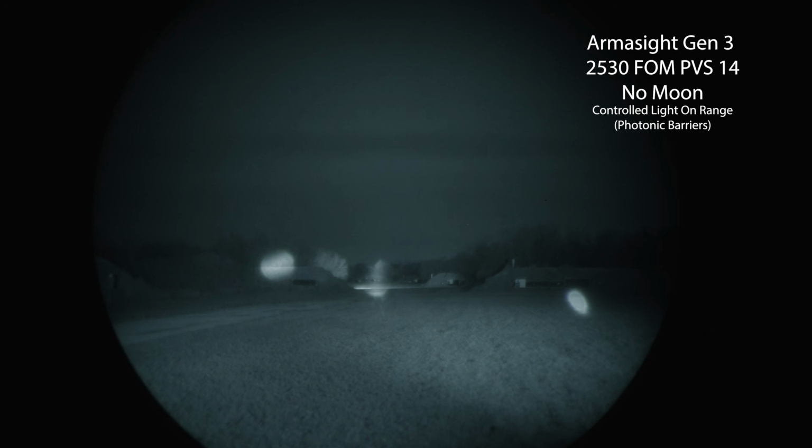And obviously the real PEQ 15 and the big PEQ 15 clone are going to be able to converge to a laser beam and more than illuminate things at 500 yards. No problem.